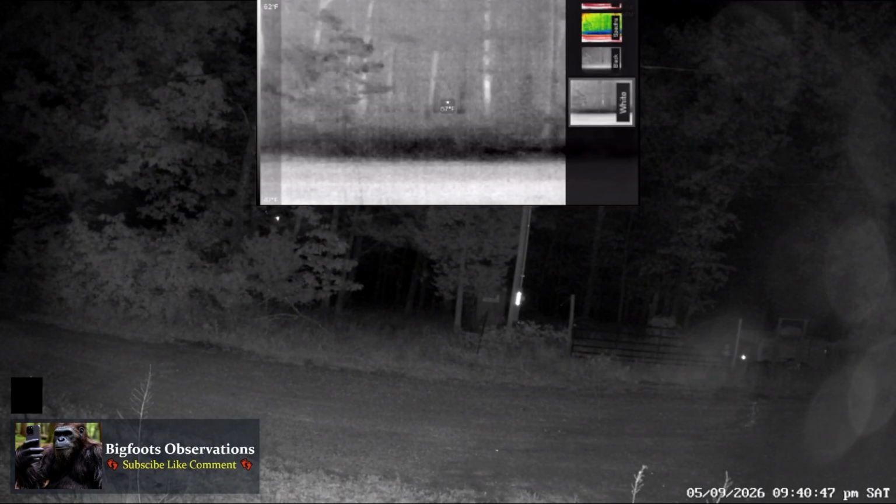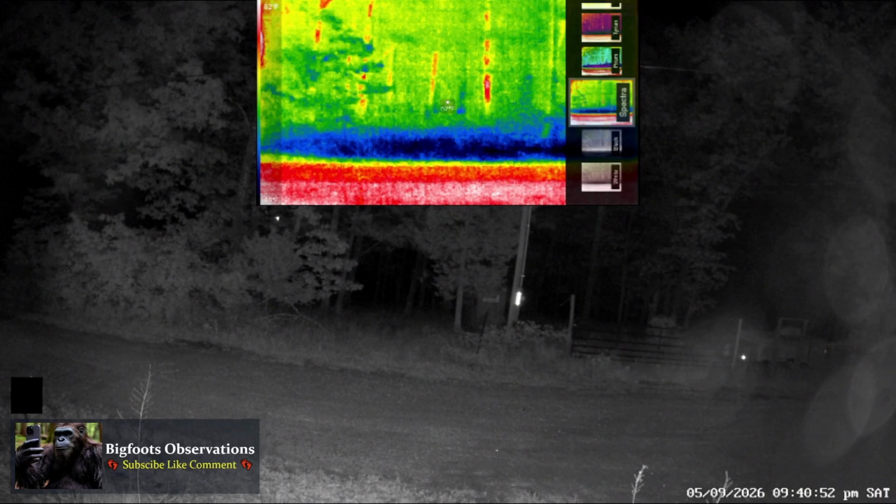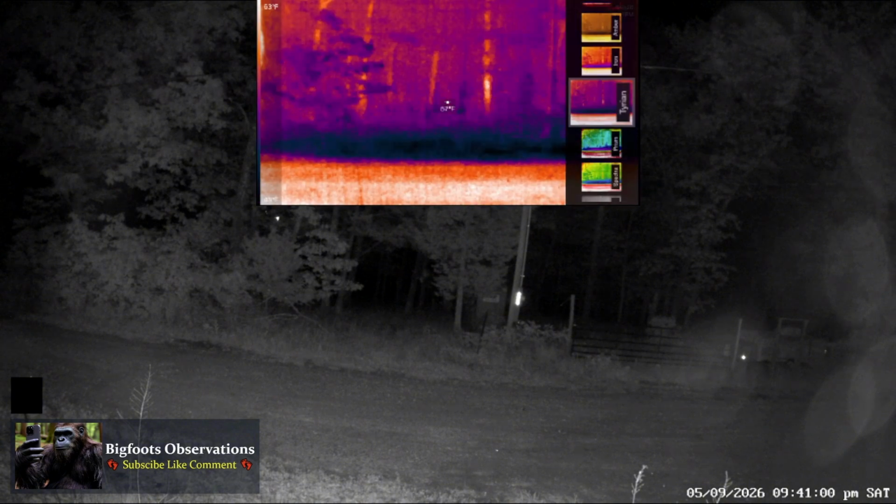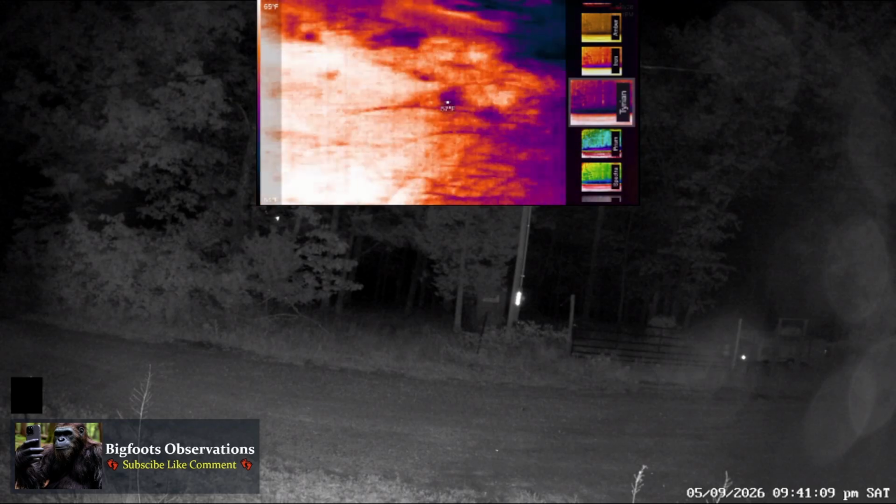That's white. White is hot. Black is cold. It's back to where it was before. So yeah, I'm just testing this out to see if it's doable. That's one of my favorite ones right there.